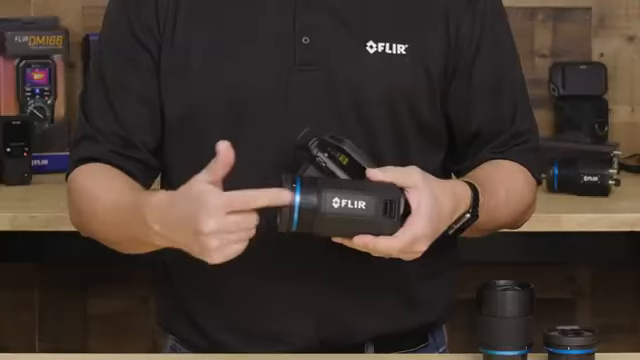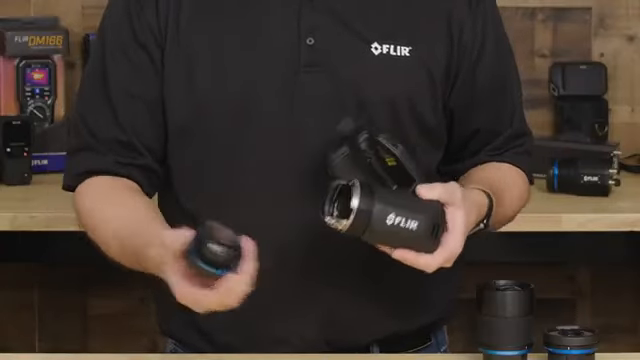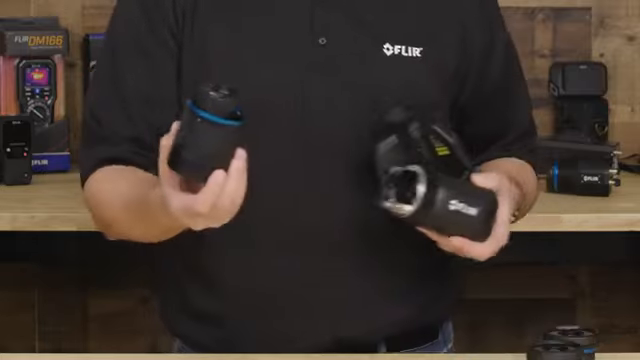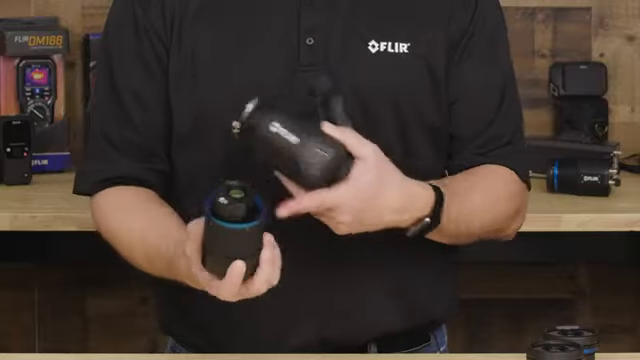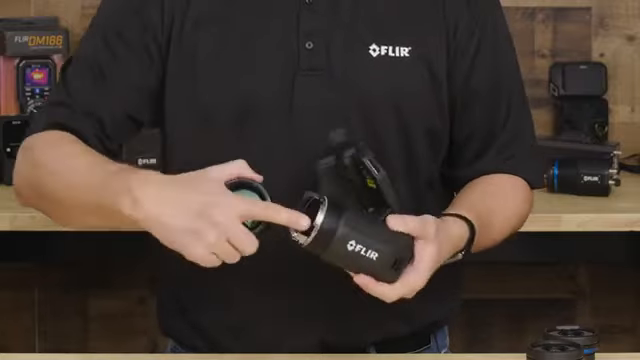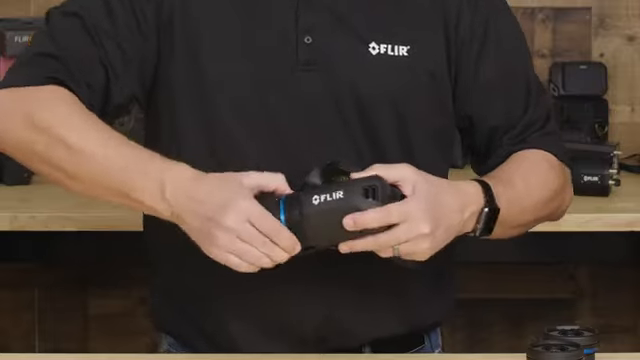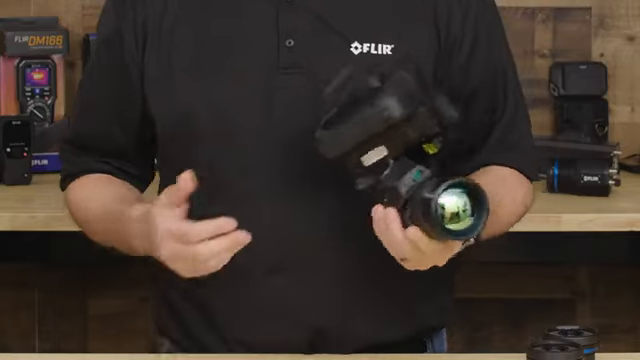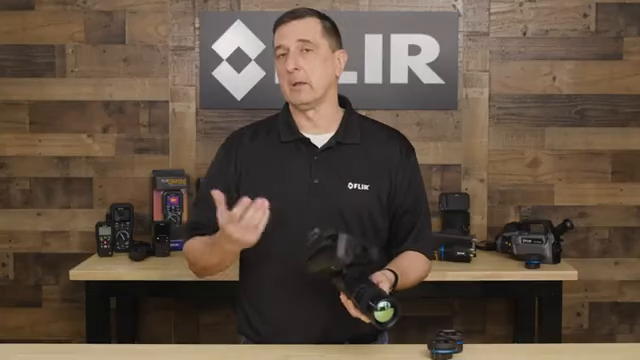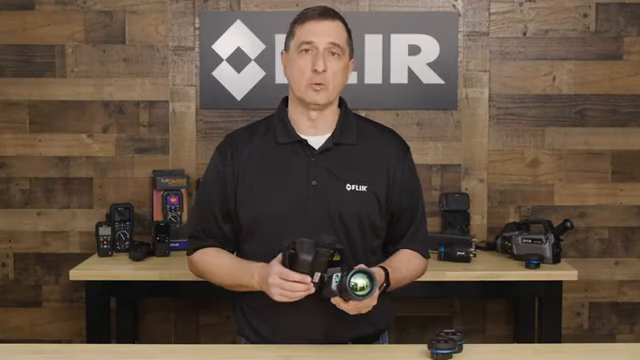On the camera system, you can see our blue ring right here. All we're going to do is twist that towards me. The optics comes off, and you maybe want to grab your nice 6-degree lens to get those far distance targets. It only goes in one way. There's a flat here, and you can see the flat on the optical block. We just line that up and twist that ring, and now you have your 6-degree lens ready to go. The camera will automatically calibrate itself, and off and running you go to get those nice targets in the field of view that you're looking for.